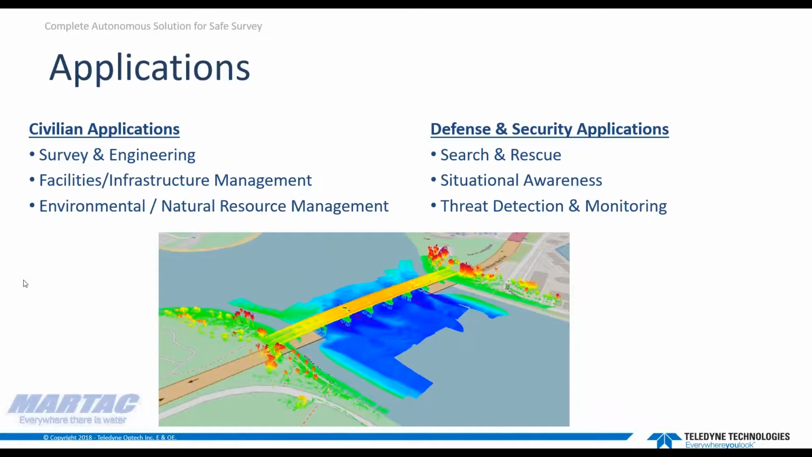So as I said, coming back now to applications. This type of complete autonomous solution is suited to a variety of scenarios and use cases. It applies to civilian applications in survey engineering for coastal zone management, ports, waterways, harbors, inlets, or even open ocean. It is really suited to any type of data collection in support of things like asset and infrastructure inspection, scientific research, or environmental assessments. And in defense and security, it is well suited to missions such as search and rescue, situational awareness, and threat detection.